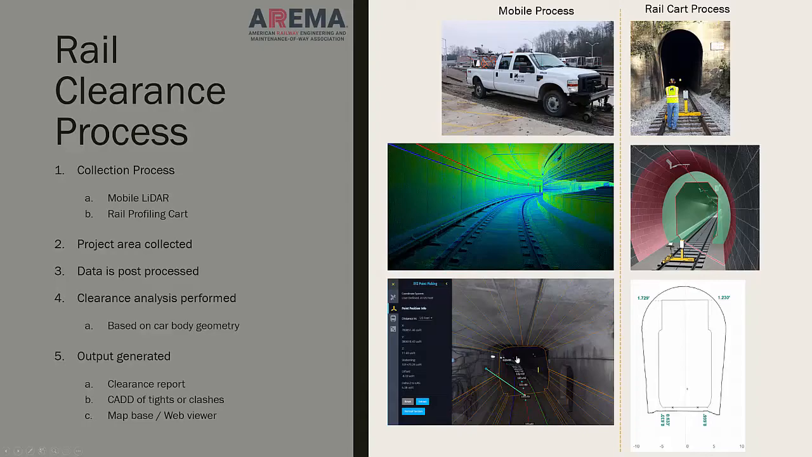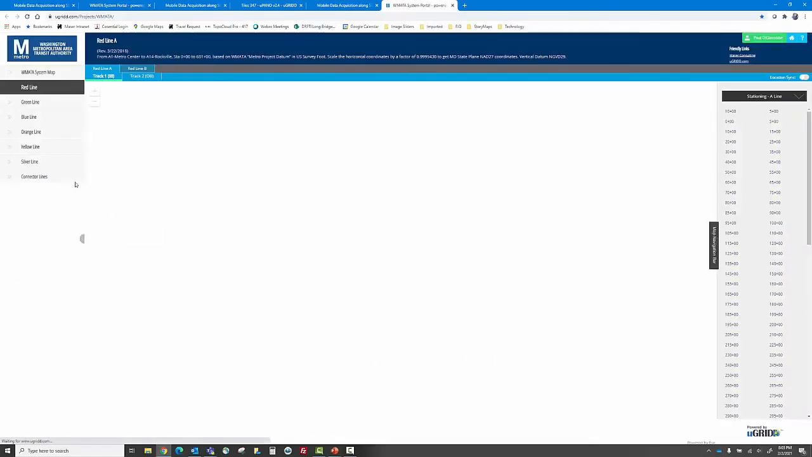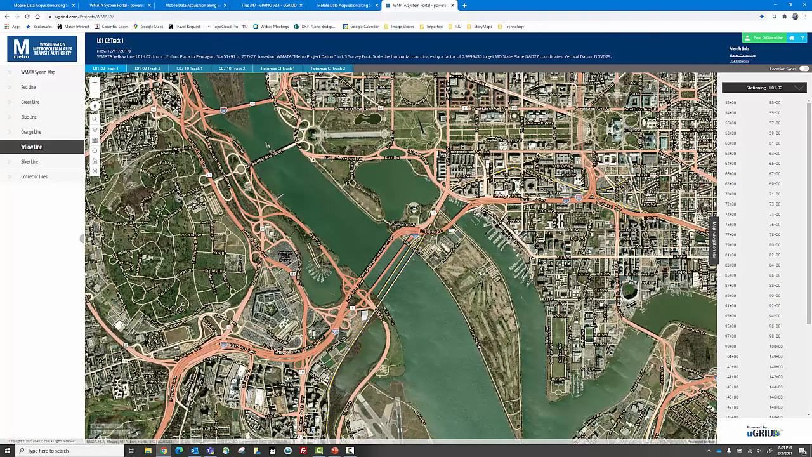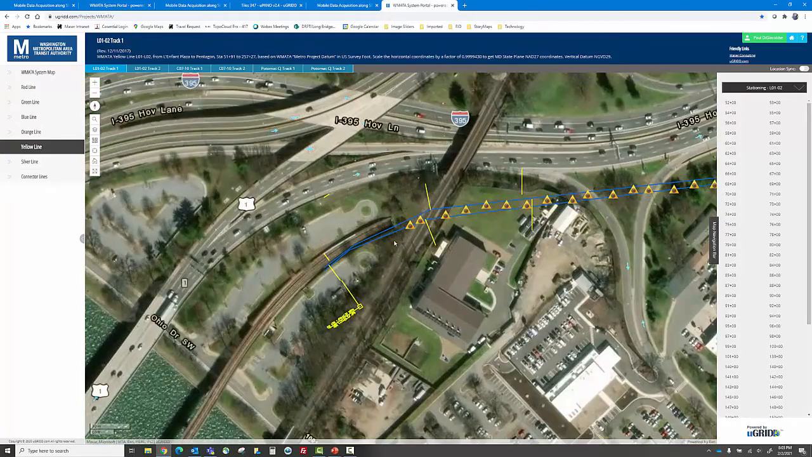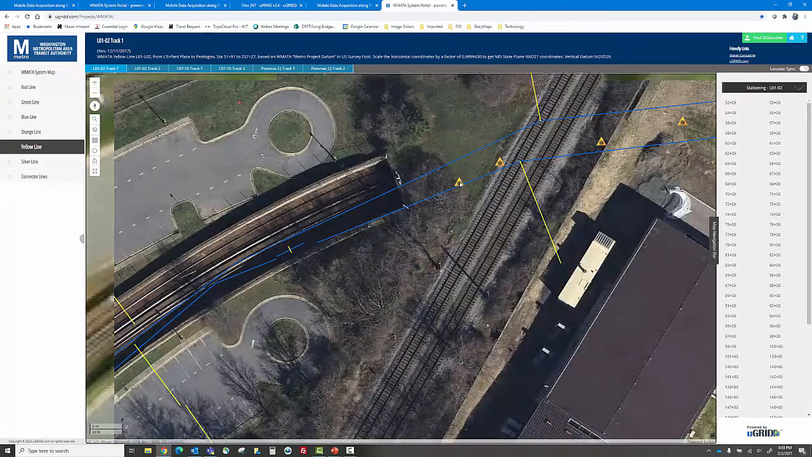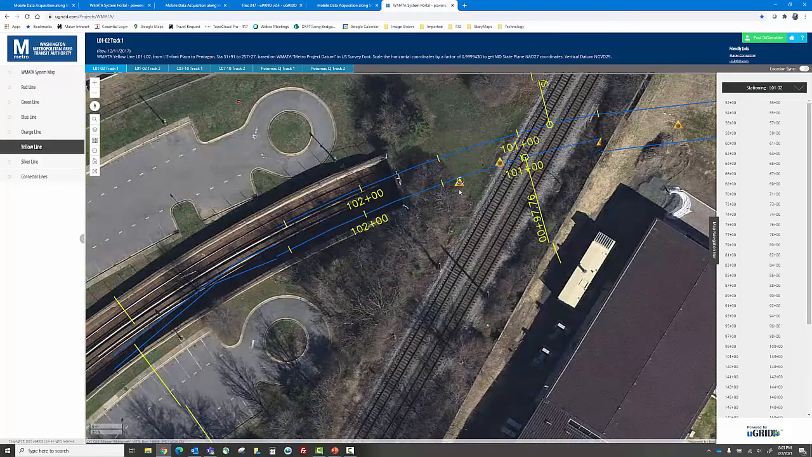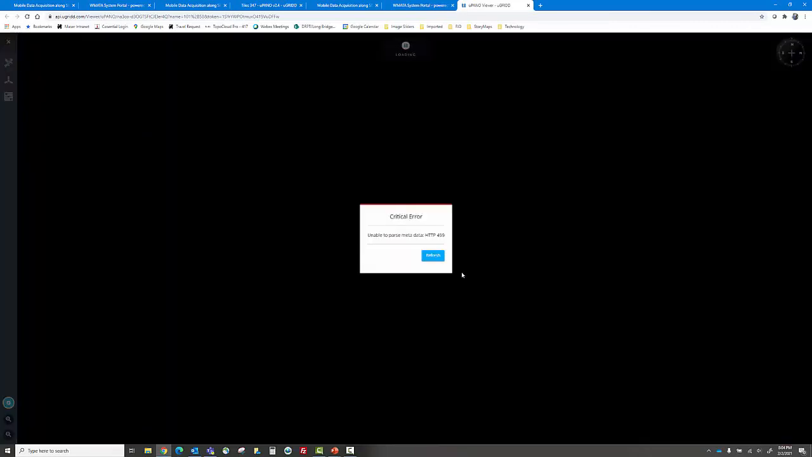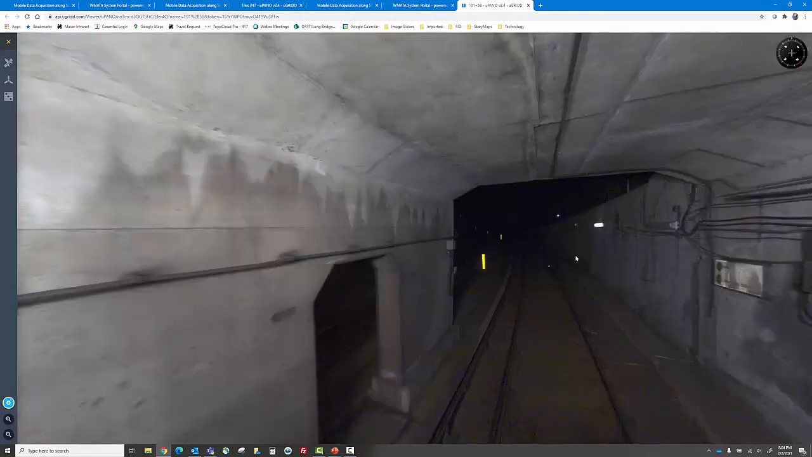Let me show you the web viewer for WMATA. I'm going to go to the yellow line right where that image was taken. This is an entry to one of the tunnels right off the Potomac. I'm going to go in there real quick into the viewer. This is a different type of viewer where they actually have the measuring capability inside the viewer. Okay, let's open up the panel. Again, this is a product produced by UGrid, but a very, very interesting way to use the data.